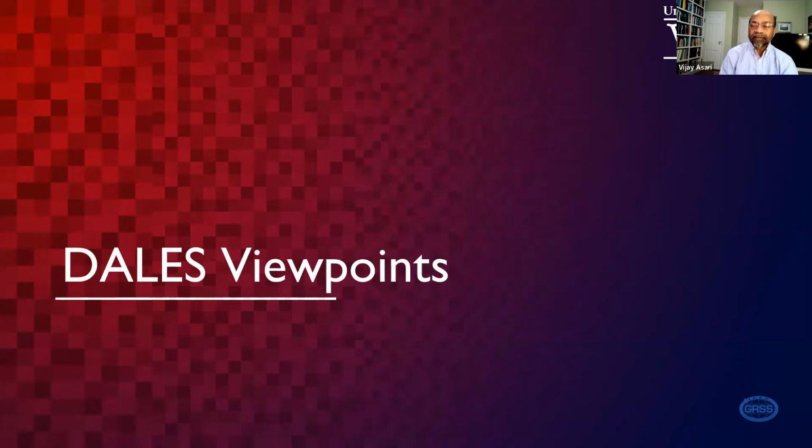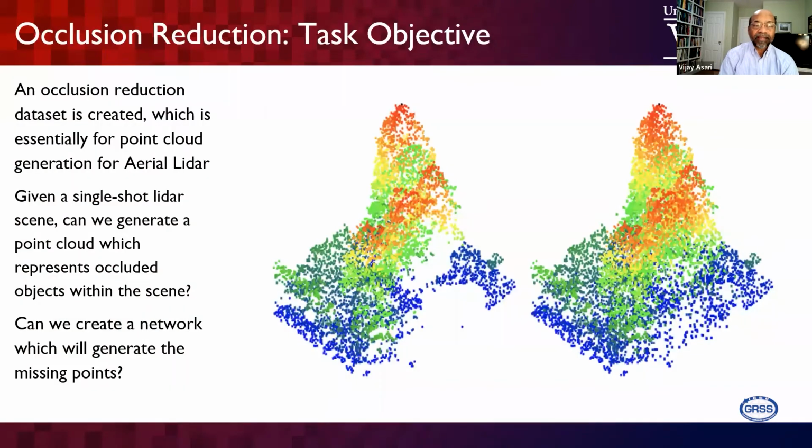So in that case, how do we effectively fill up the missing points? That means we need to use some kind of generative algorithm. So occlusion reduction is her research topic we are currently working on. I think next week she is presenting a paper, and a week after next she is defending her dissertation. So that will be the topic which we are going to present next.